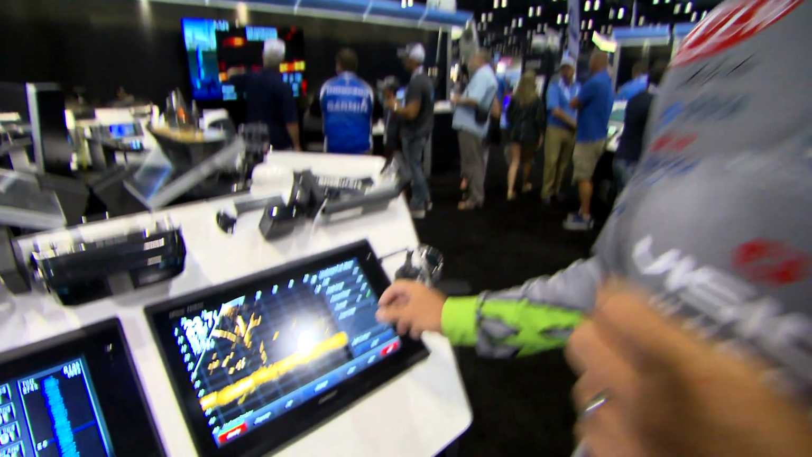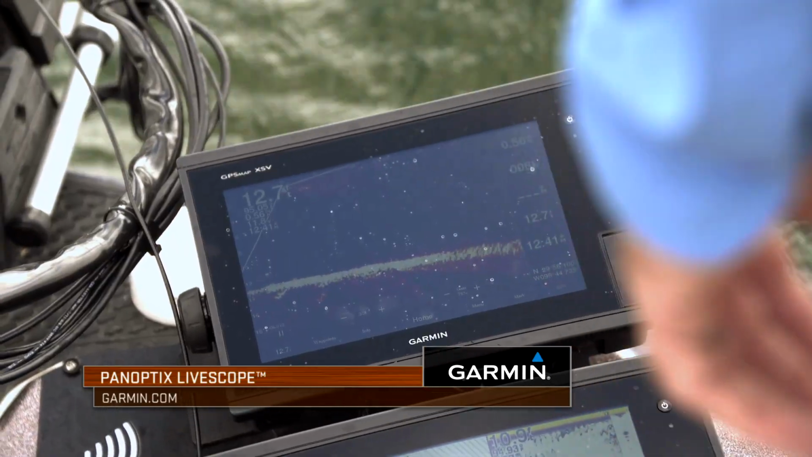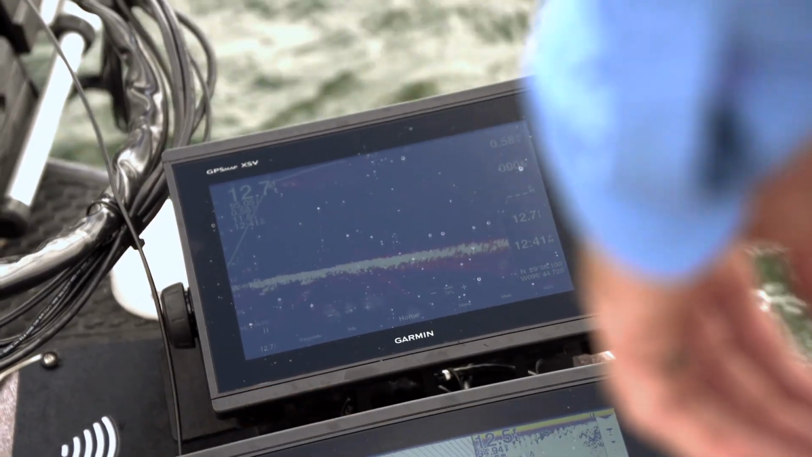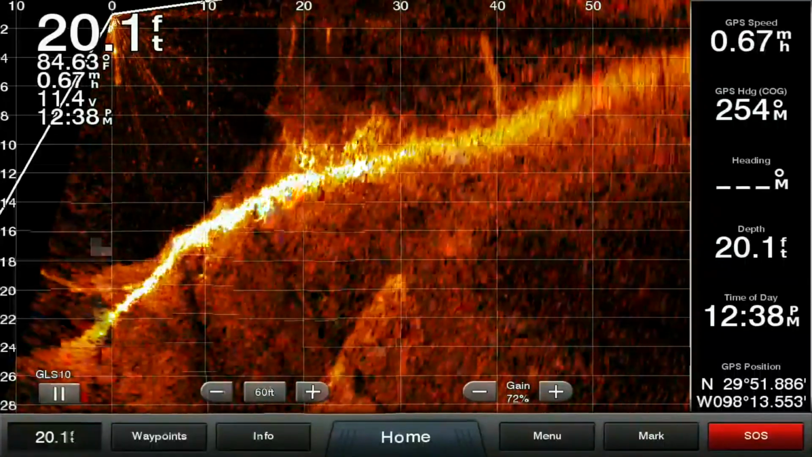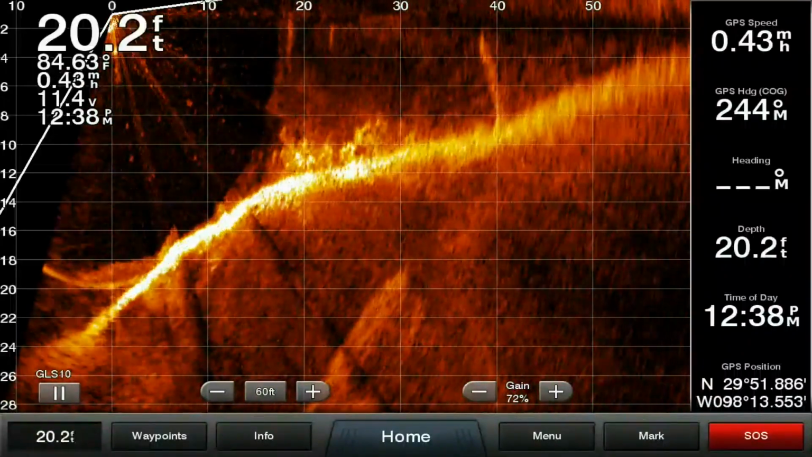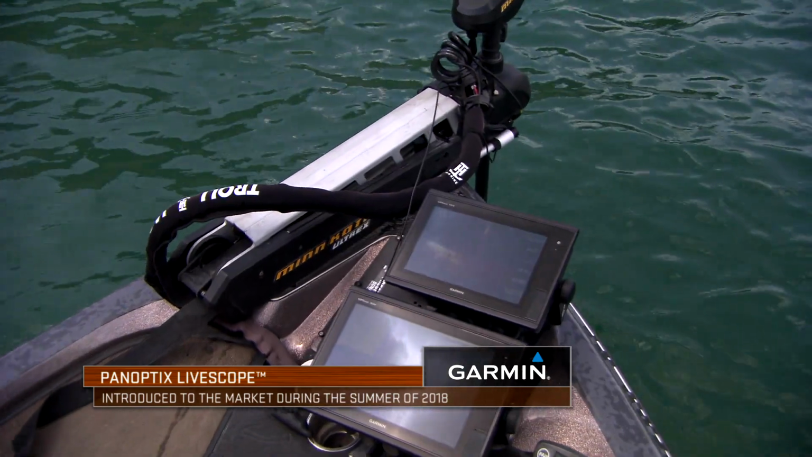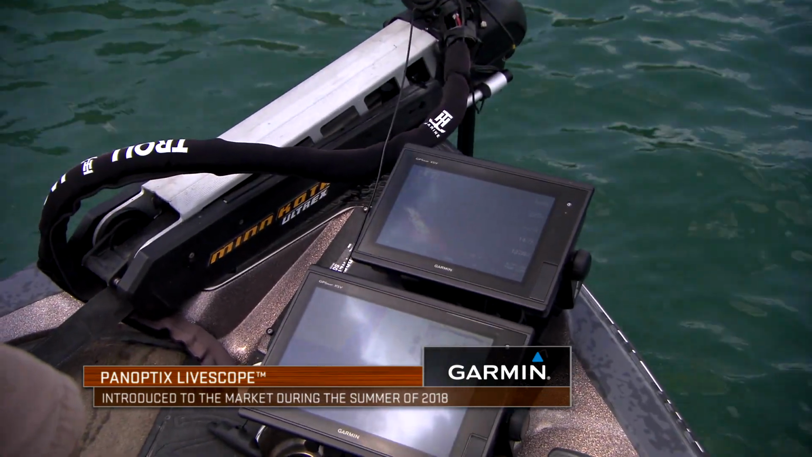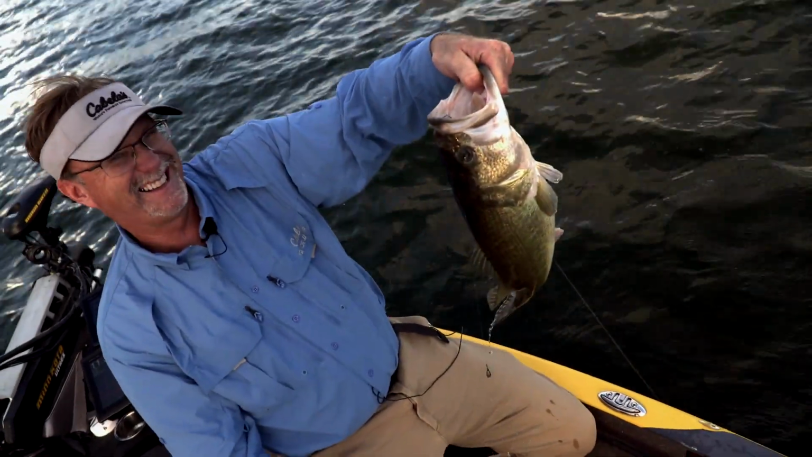The talk of the fishing industry over the past years or so has been Panoptix LiveScope. Winner of the Best of Category for Electronics at ICAST 2018, LiveScope provides the angler with a real-time view both in front of and below the boat. We're going to start by taking a look back at the initial reaction surrounding the product, as well as some of our first encounters with it on the water.